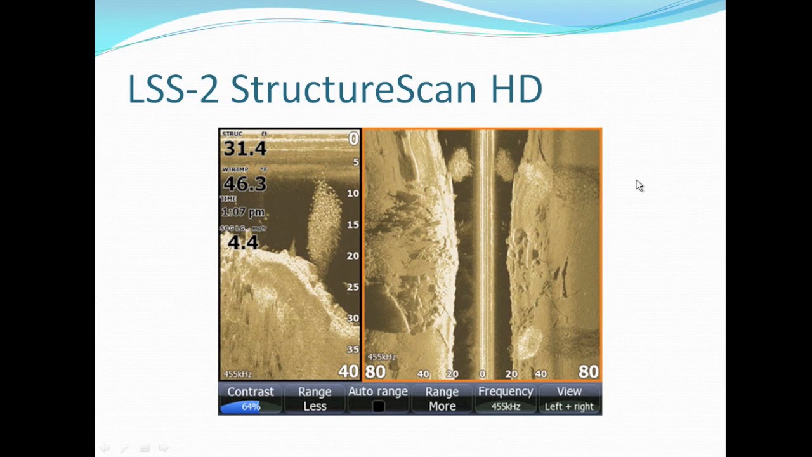You can also do split screen, so you can see the side imaging and down imaging together. This little clump of what looks like a school of bait fish, you can see the same thing here as well. This is where the boat is, and just behind your boat there is this giant school of bait fish floating around. So you can see that both on the down imaging and on the side imaging. And this is at 455 kilohertz.